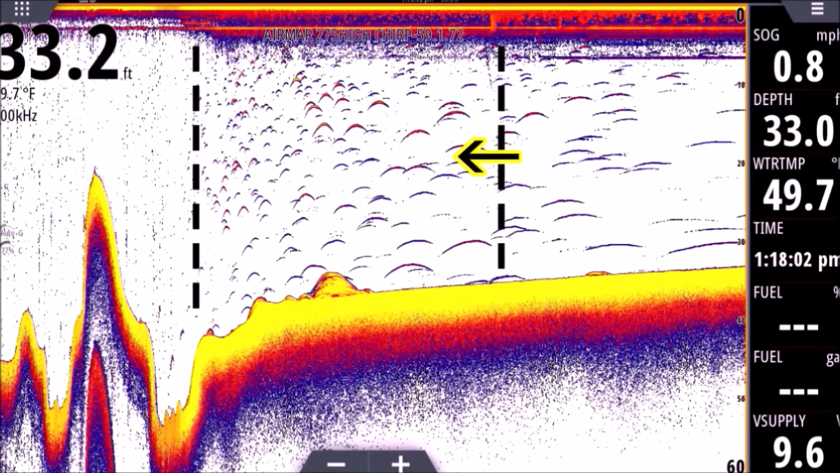Then in the middle, we're slowing down. We're at about 10 miles an hour, 15, dropping off a plane, and you can see those nice beautiful arches, the arches that everyone wants to see, right, when your fish finder looks great. And then to the right, we are at a crawl. We're down to 0.8 of a mile an hour, so our returns look nice and long.